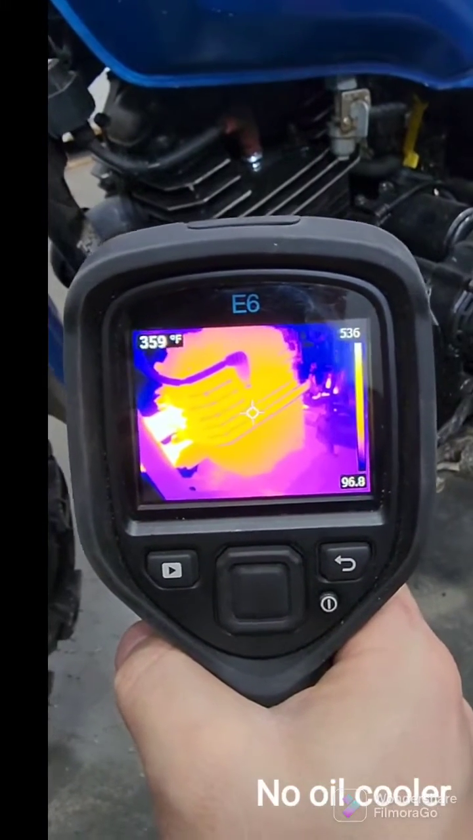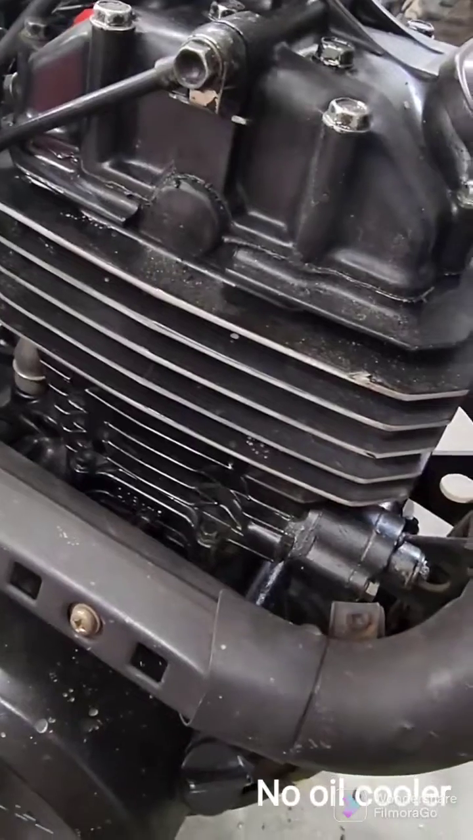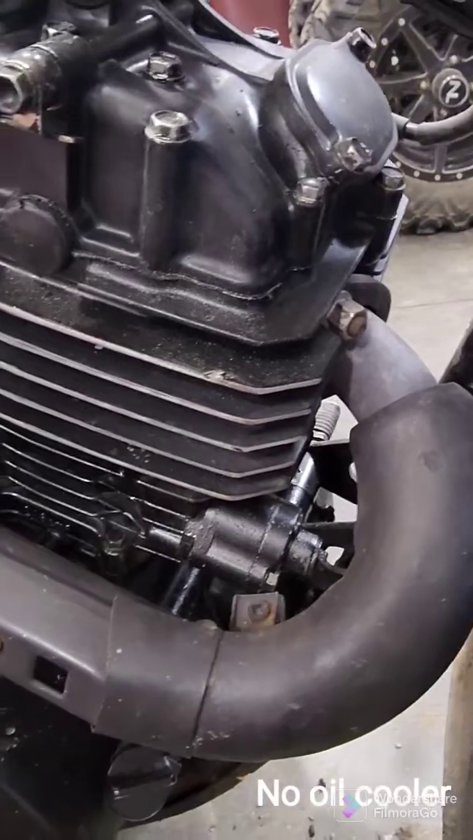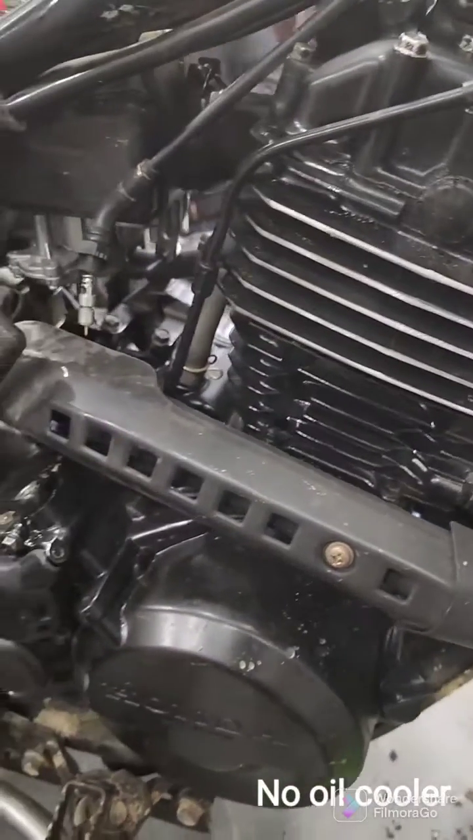357, 375. So I'll install the oil cooler and see if I get any changes. This side was running at 325 Fahrenheit, and the other side, the left side, was running around 395 in 15 minutes of running at 4,000 RPM.